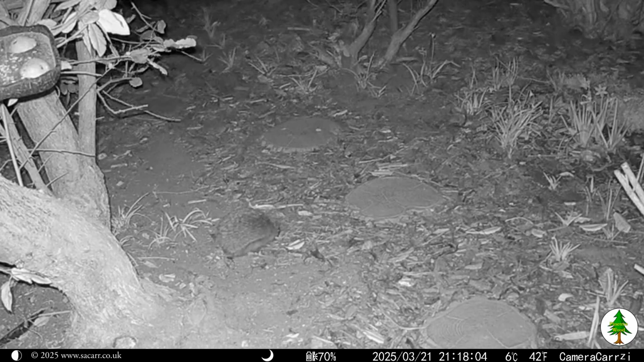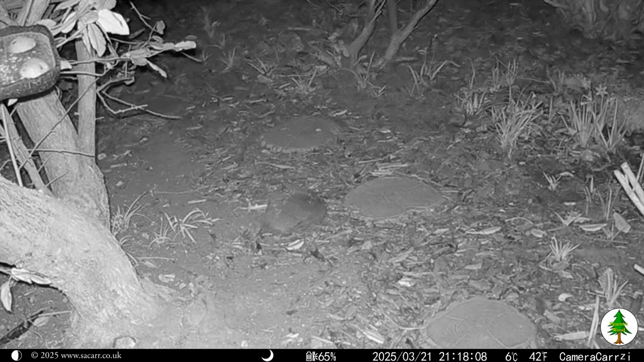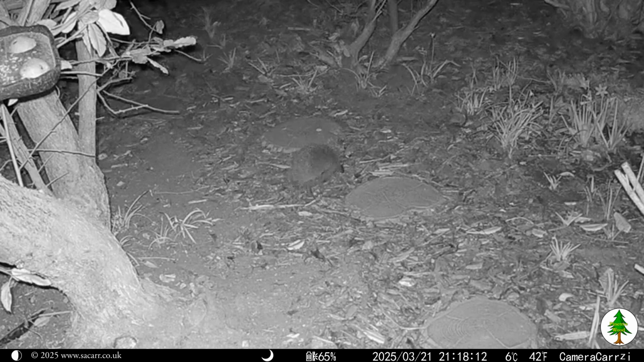At around 9:20, the camera caught the first hedgehog in the woodland. We've seen hedgehogs in the garden before, but this is the first time we've caught one on the trail cam.